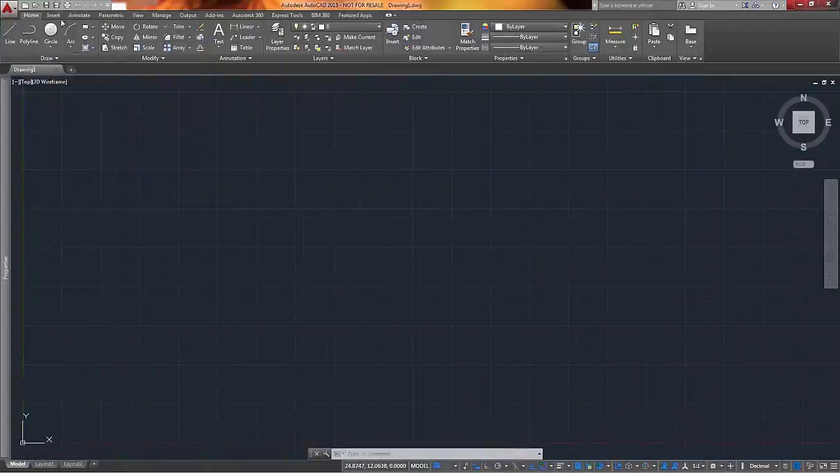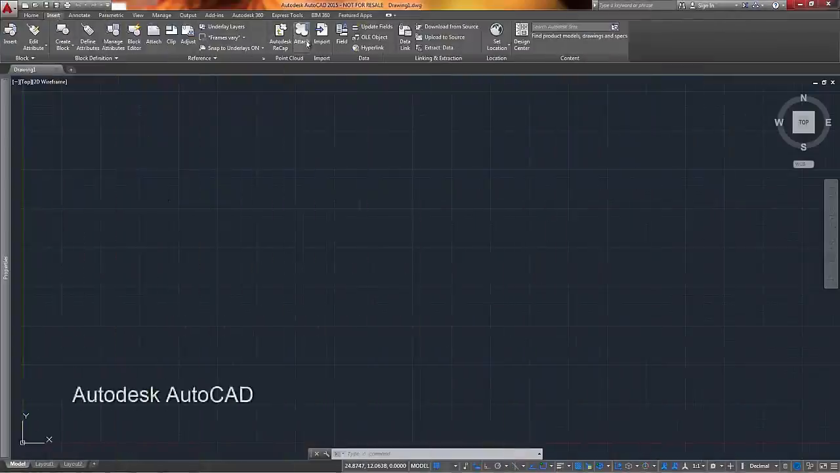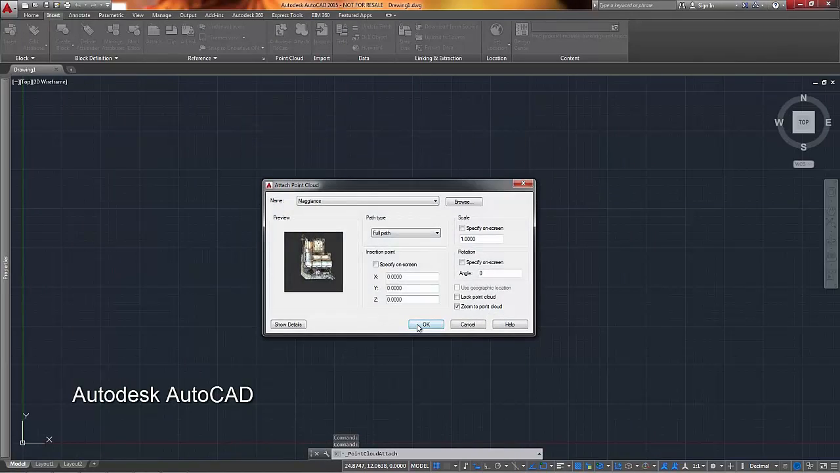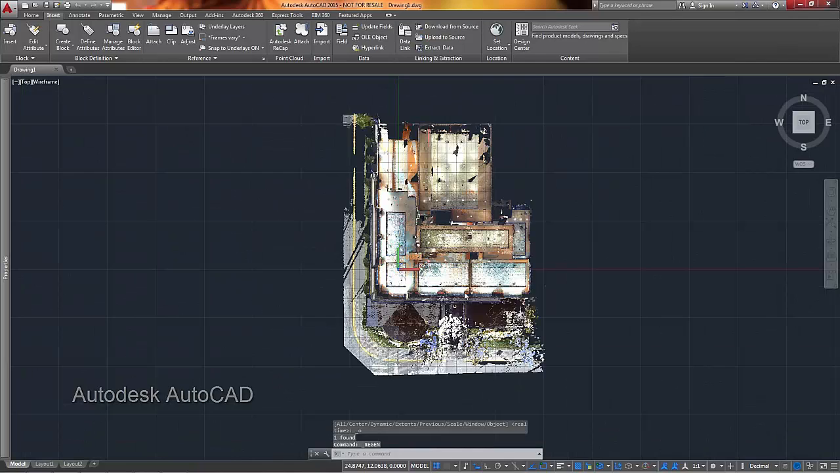The ReCap engine is also built into all of the Autodesk products. Here inside of AutoCAD, I can insert the point cloud as a reference and take advantage of using the reality captured data for as-built documentation and planning.